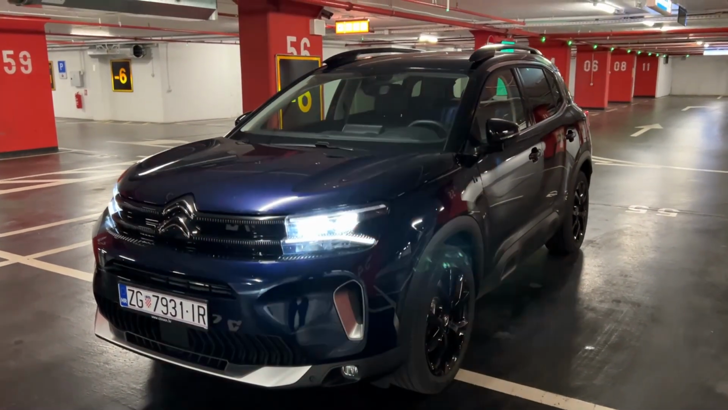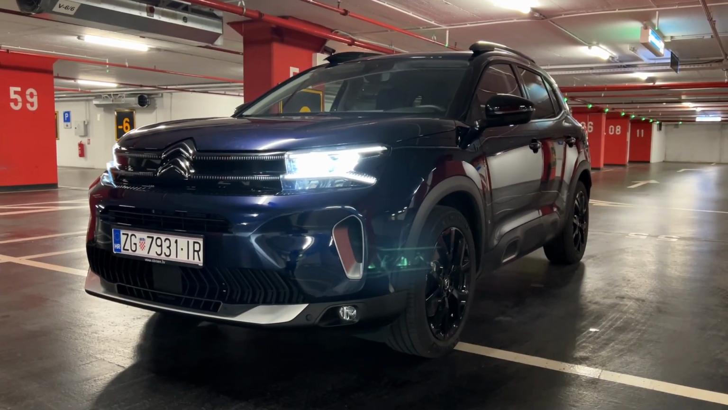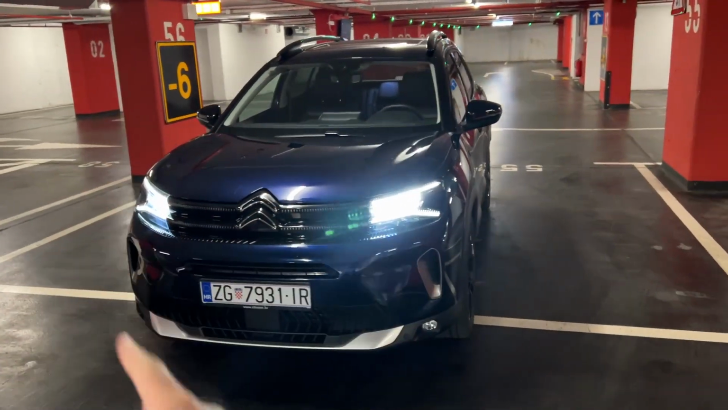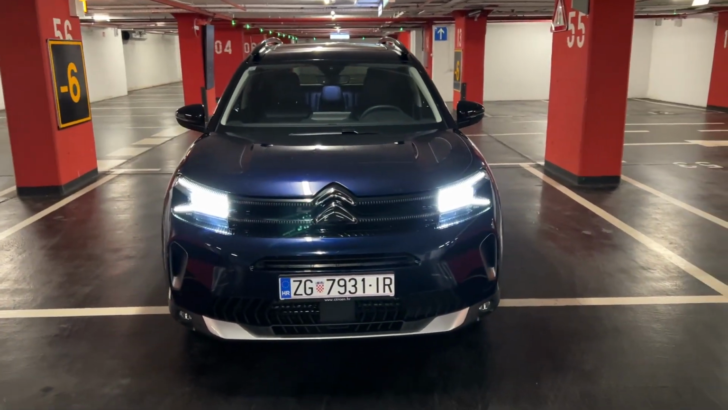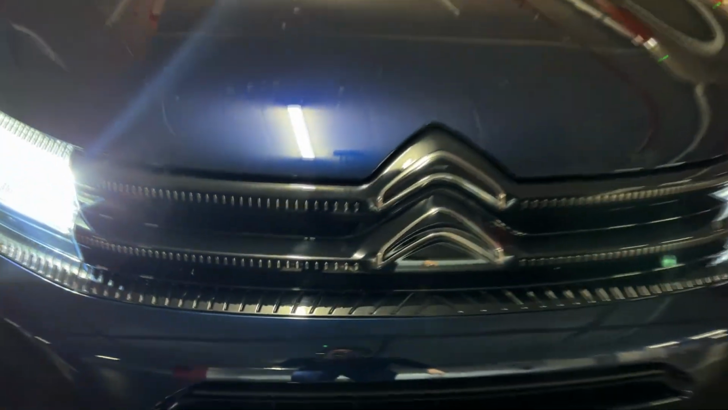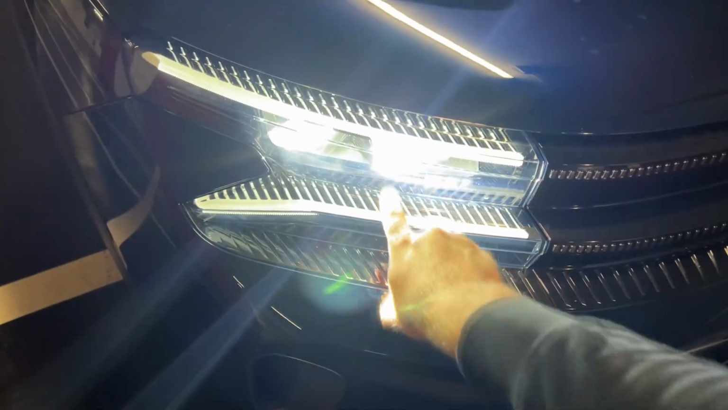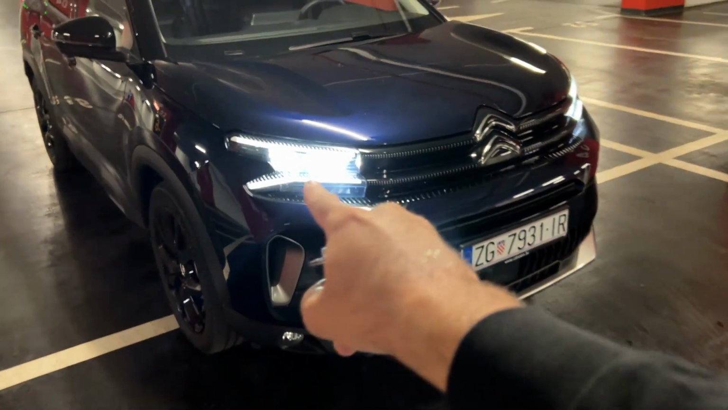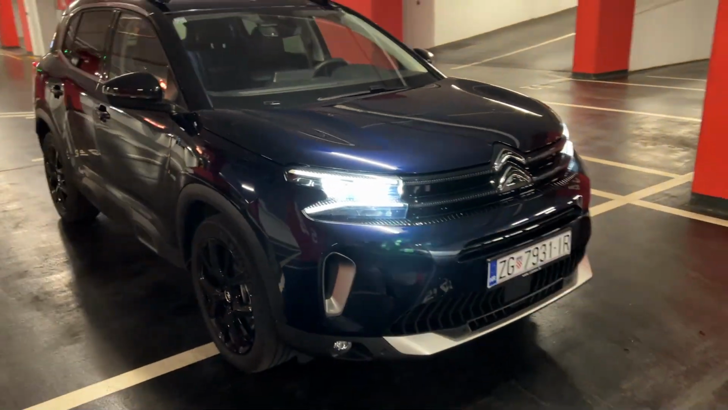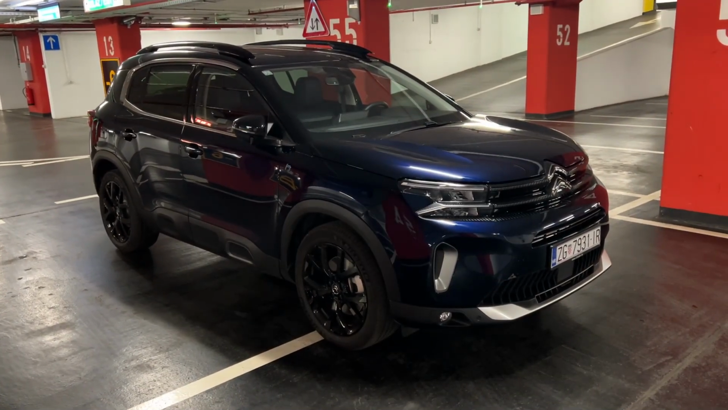Today we are going on a night point of view drive with this car, the new Citroen C5 AIRCROSS. So this is the facelifted version and you can immediately see that it's got the new design. Now on the front you will notice the new grille with these chrome inserts, also the new lights, daytime running LEDs being here, and then the main unit is located in between those. And if you are wondering about this color, this is the launch color for the C5 AIRCROSS facelift.